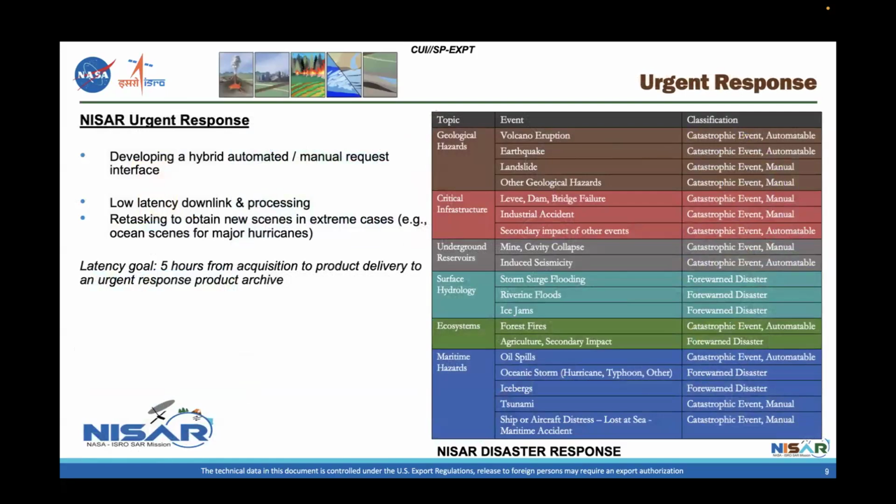NISAR also has an urgent response capability, so we're developing an interface where basically when a disaster happens, we can image it and make the data available more readily, 5 hours from acquisition to product delivery, so that there will be a special archive for urgent response, and we'll be able to deliver these products more quickly than regular data sets. So that's something to watch. We'll have more information on it as we start operating.